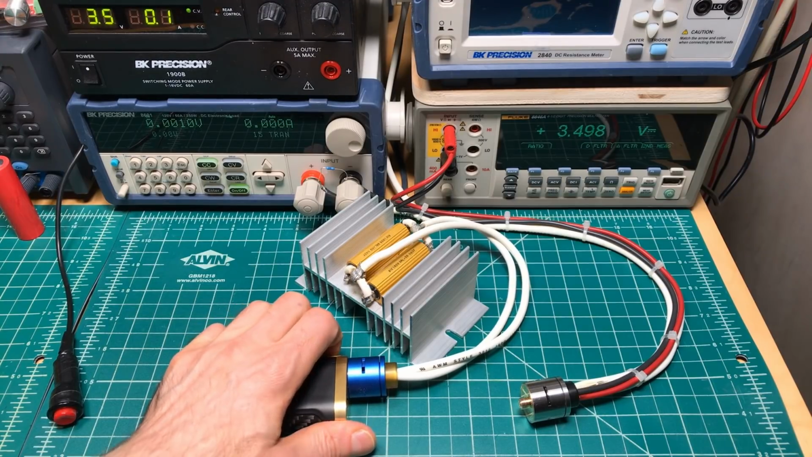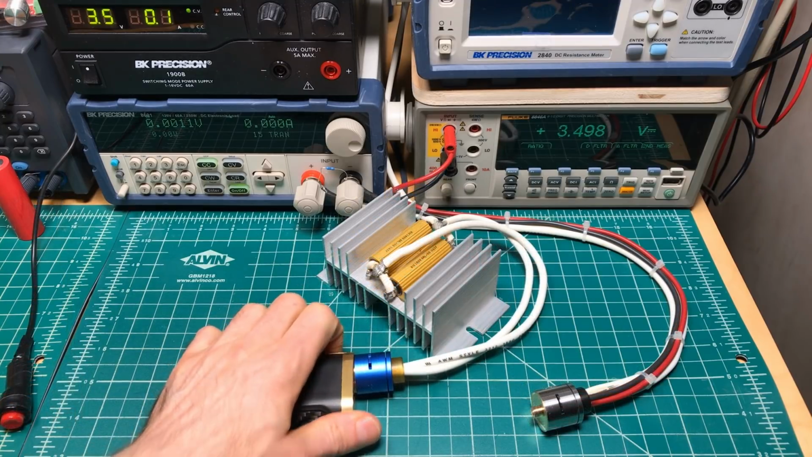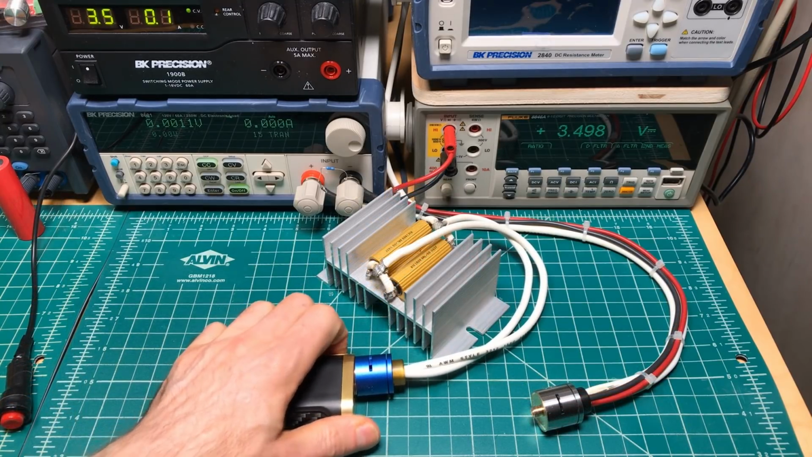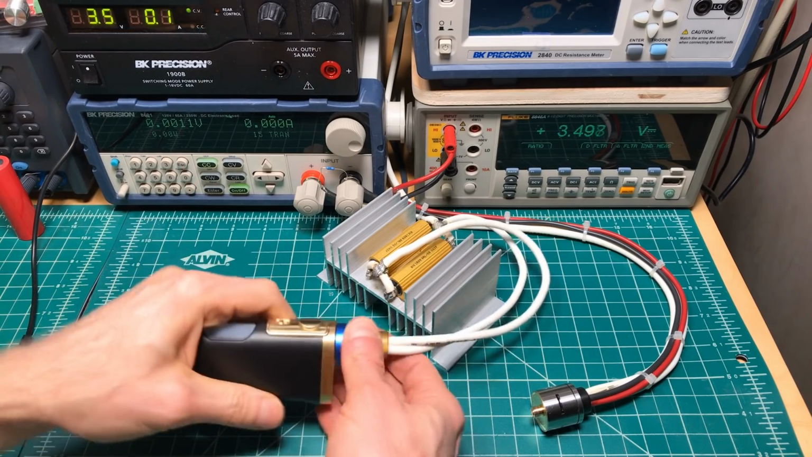And 1, 2, 3, ... 197, 198, 199, 200. Okay, and let's take a look.